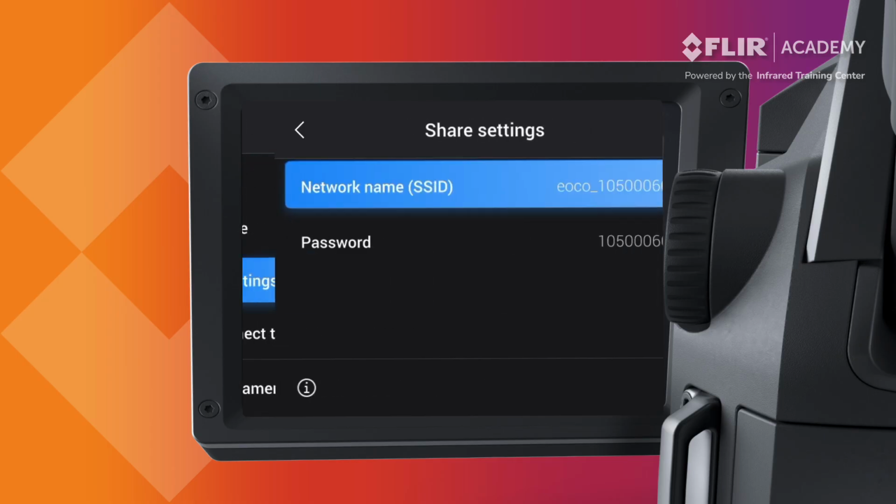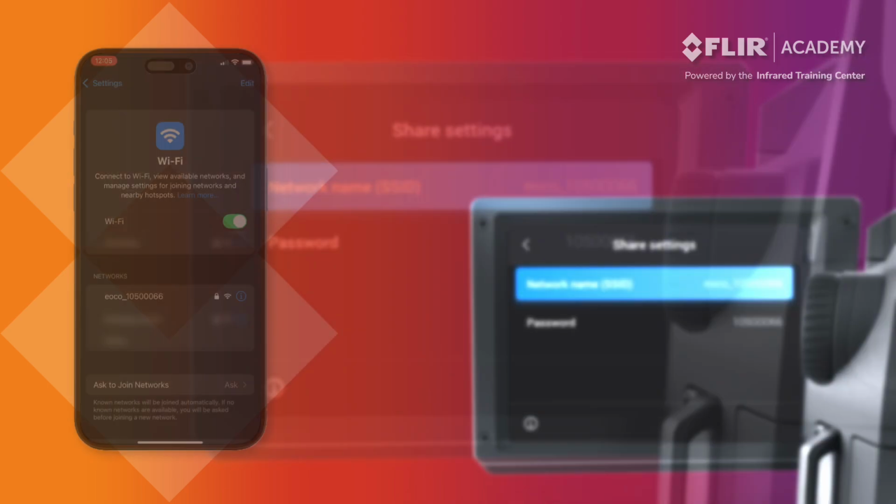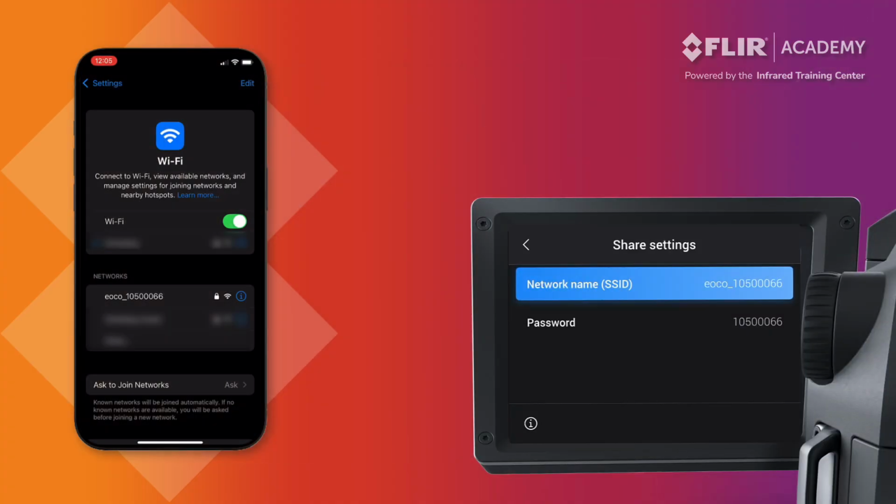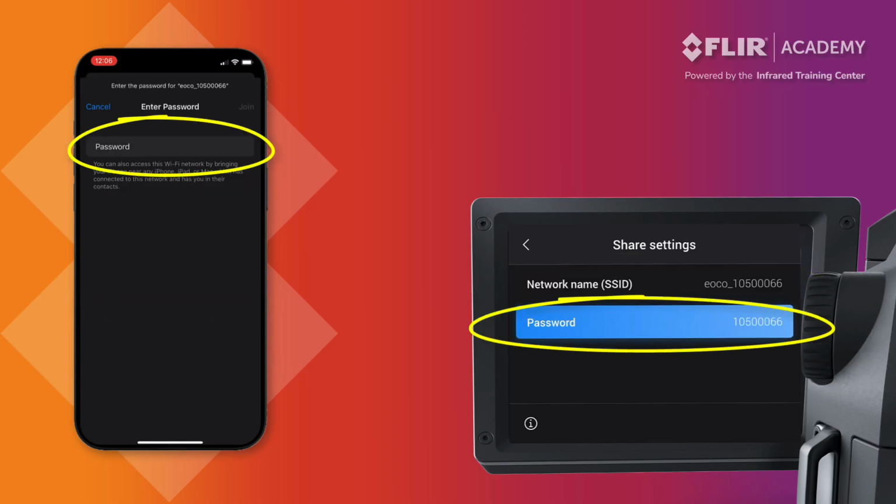Under Share Settings, you will find the network name and password for your G-Series thermal imager. Navigate to the Wi-Fi settings on your smartphone and look for the camera's network name and SSID. Select this and enter the password that's displayed on your thermal imager.